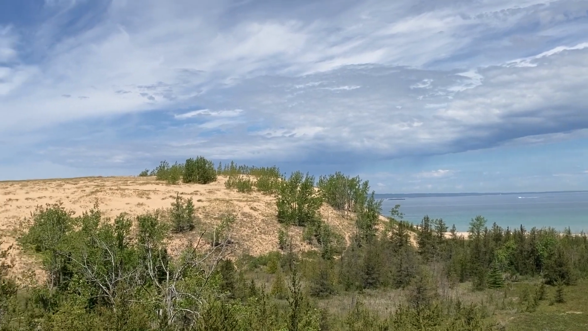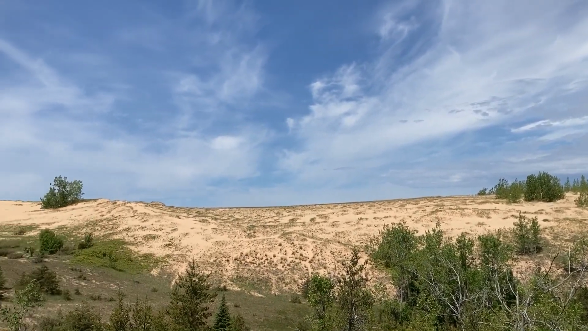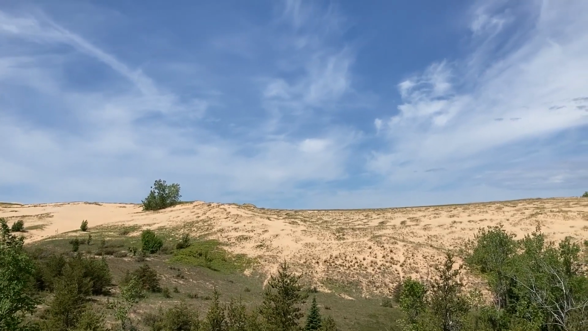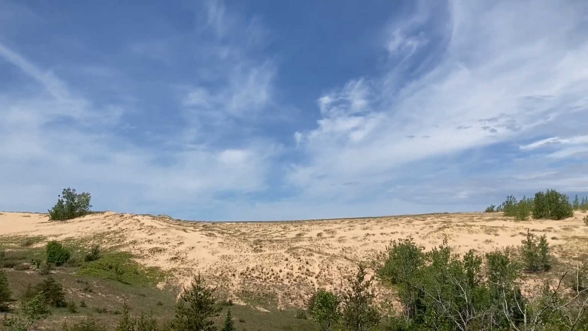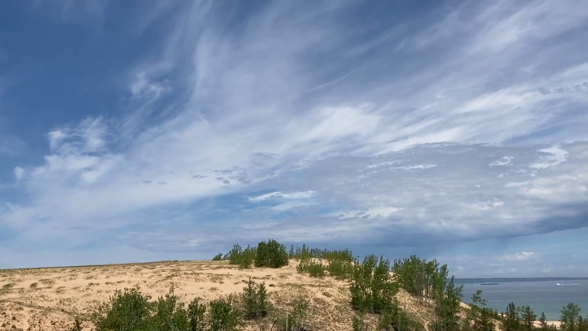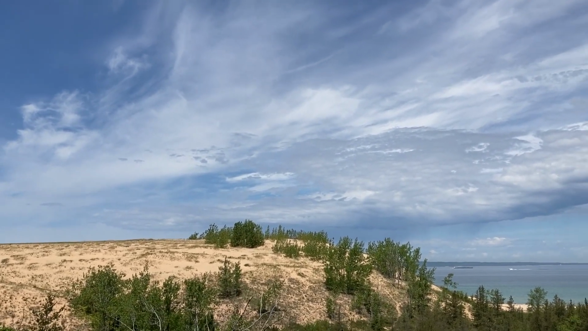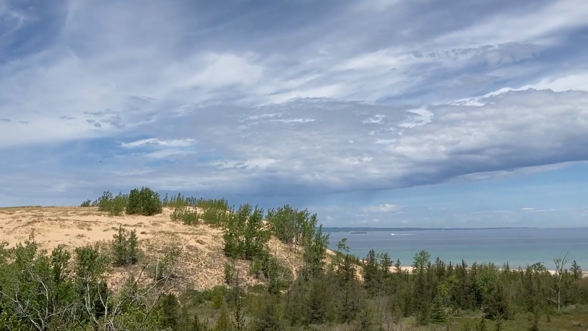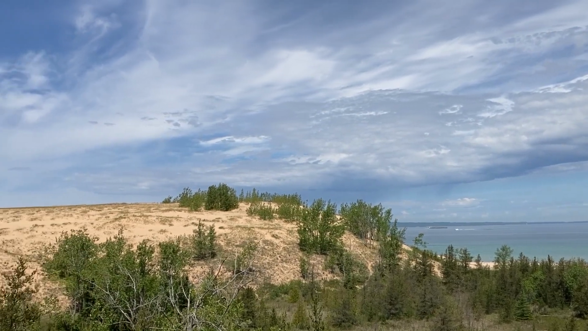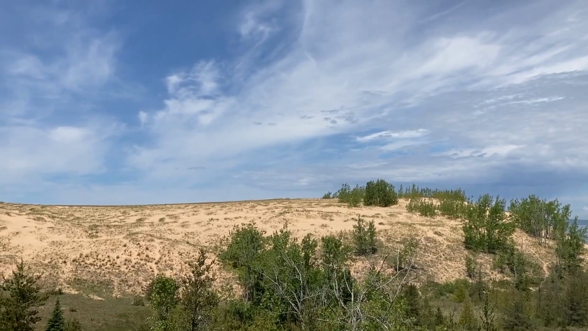For this, for me, the clouds make the scene. You can have very little landscape at the bottom, and then you just get that sky with the clouds at the top. You can shoot in any direction. With those clouds over it, it really makes for an impactful composition.